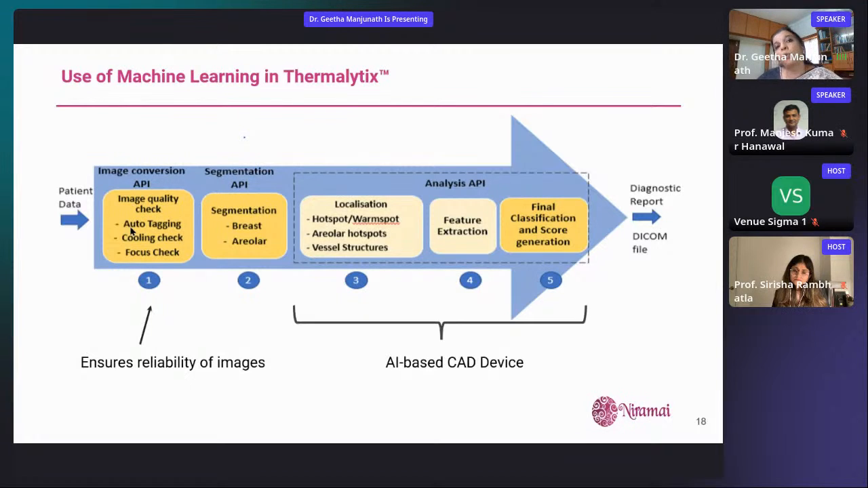And again, a portfolio of breast imaging and breast health tests that we have done. In fact, it's not limited to breast health. Whatever we have done is applicable to many other types of cancers, and we are already into many of those newer cancers as we speak. And I'm happy to partner with any of you who are interested in working on any of these in the form of internships or whatever opportunities and so on.